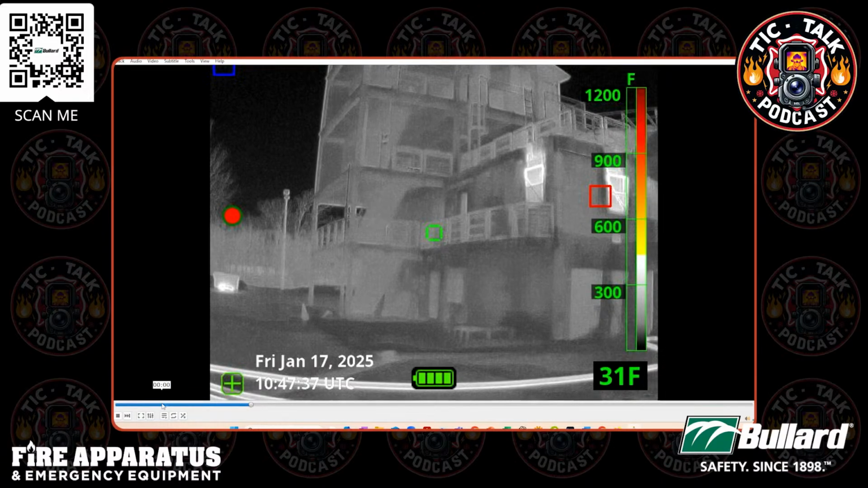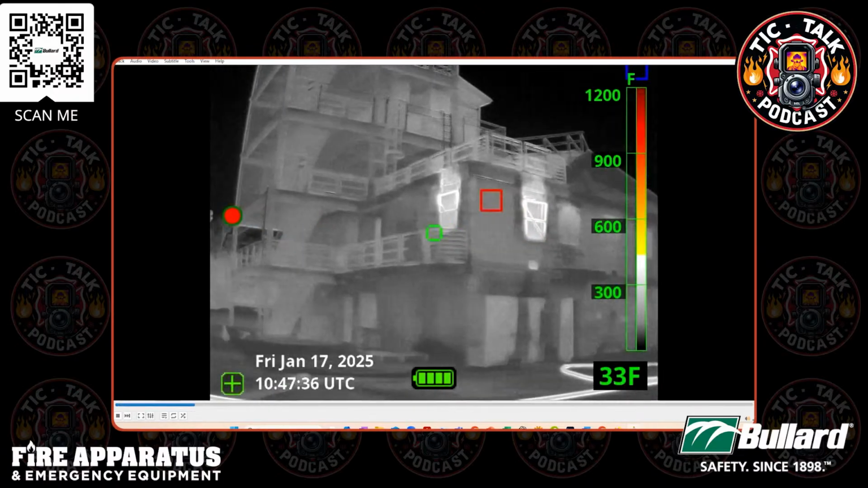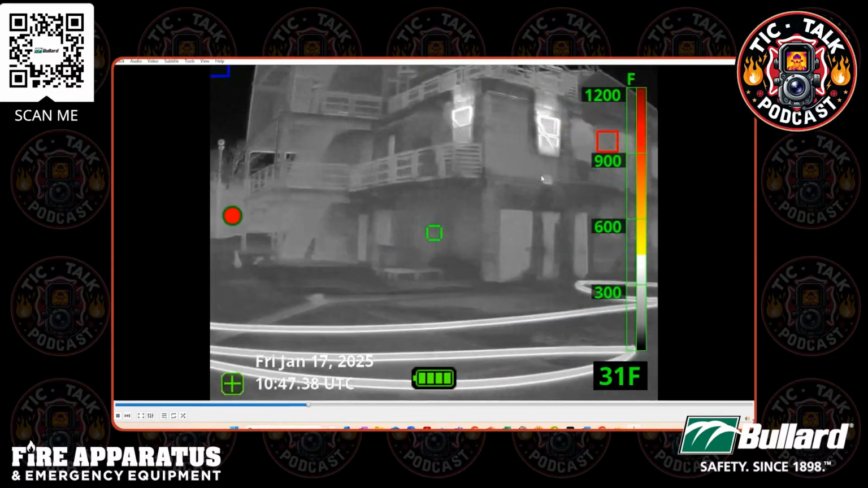I have it on both the A and the B side of the building. I've got heat venting from both windows that are touching, both handrails. And so even if there wasn't smoke present, the heat still vents. And those types of things become really visible here.